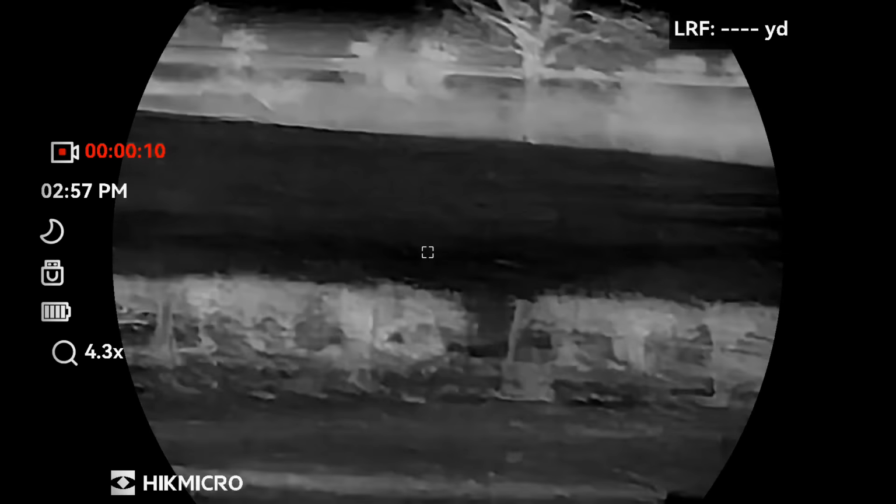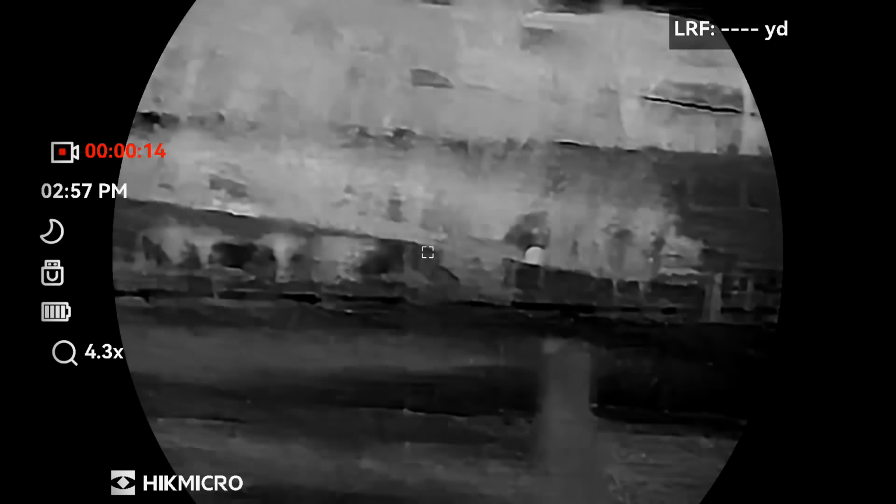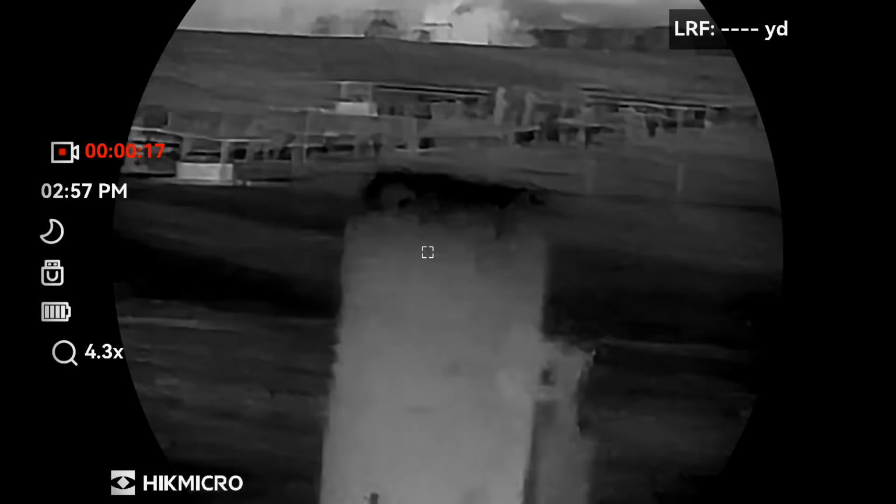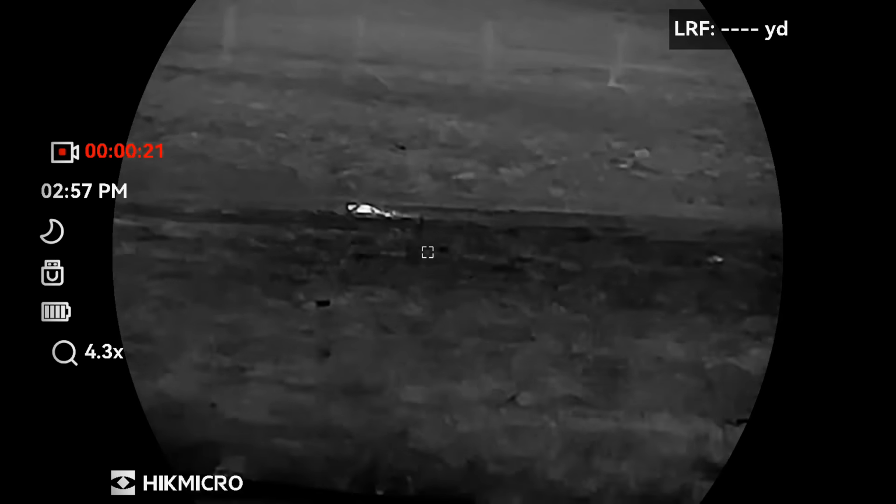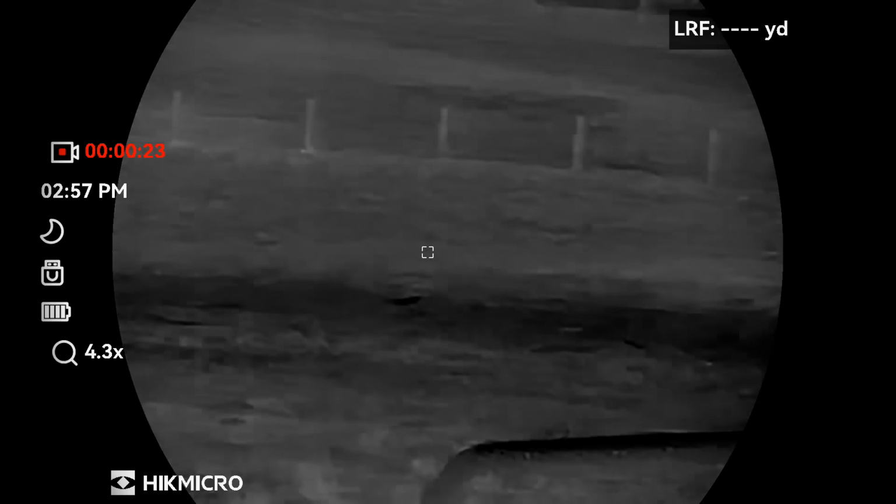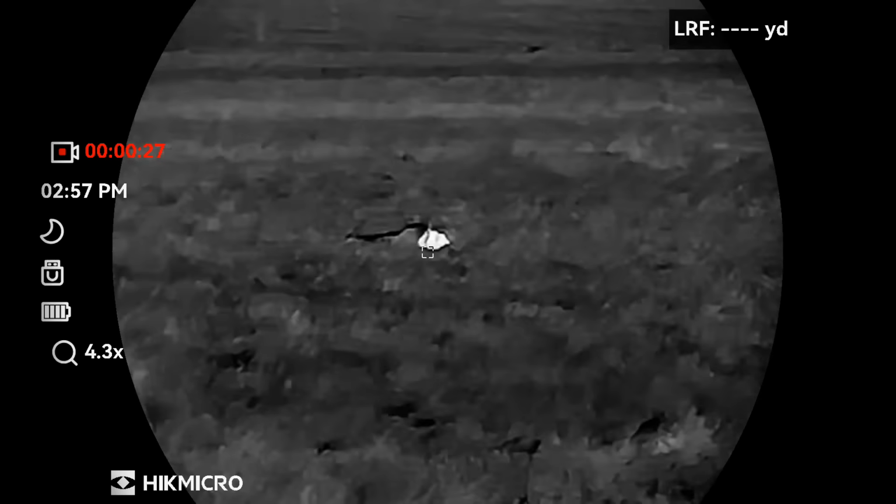I gave the area a bit of a scan with the thermal, as you never know, but it was great conditions for the thermal, nice, crisp and frosty. That's the first fox. And that's the second one.